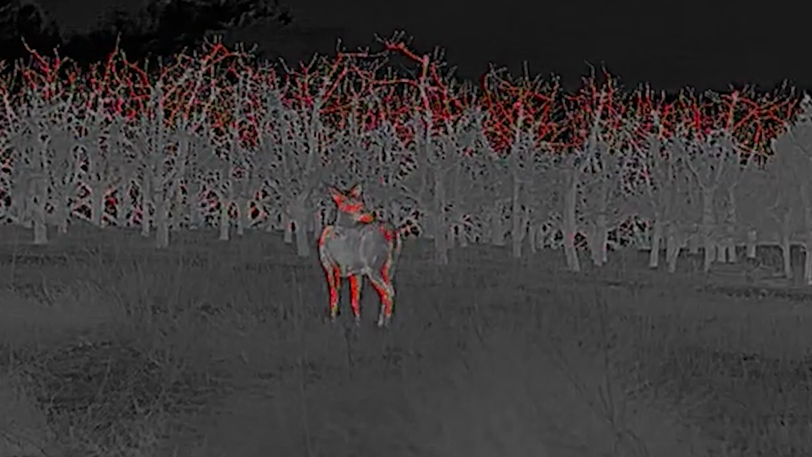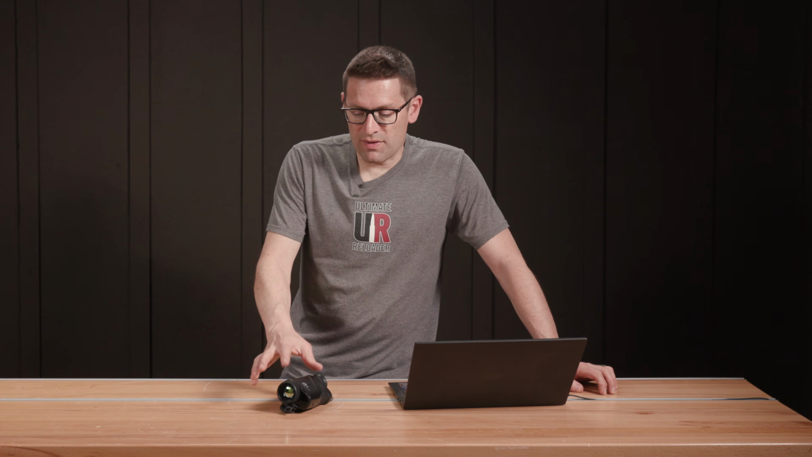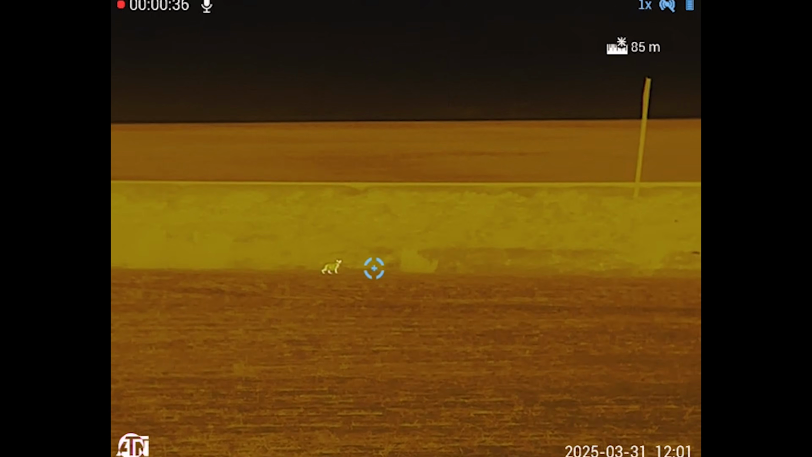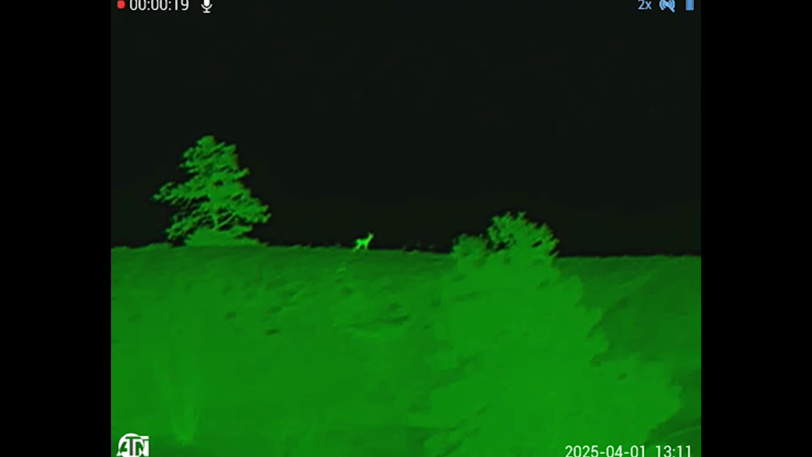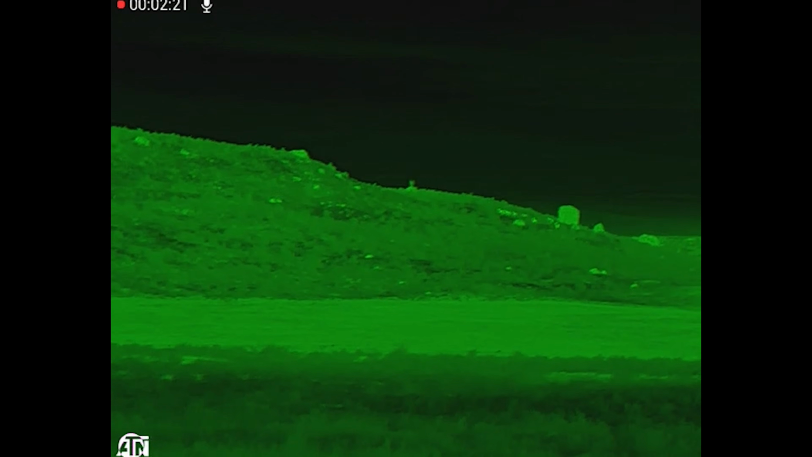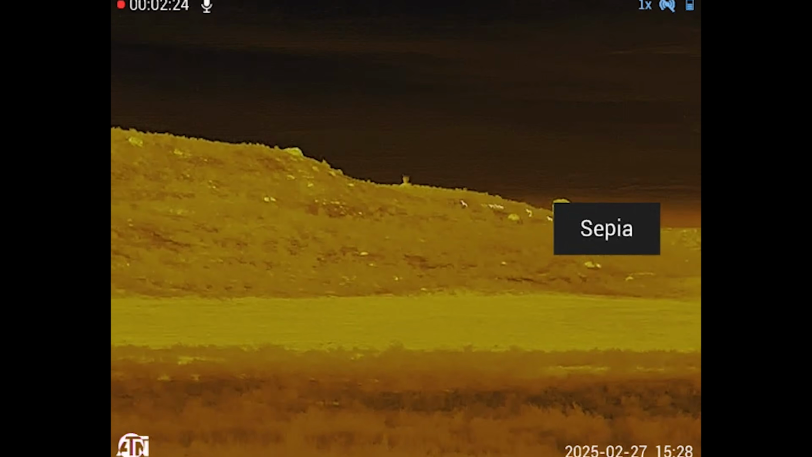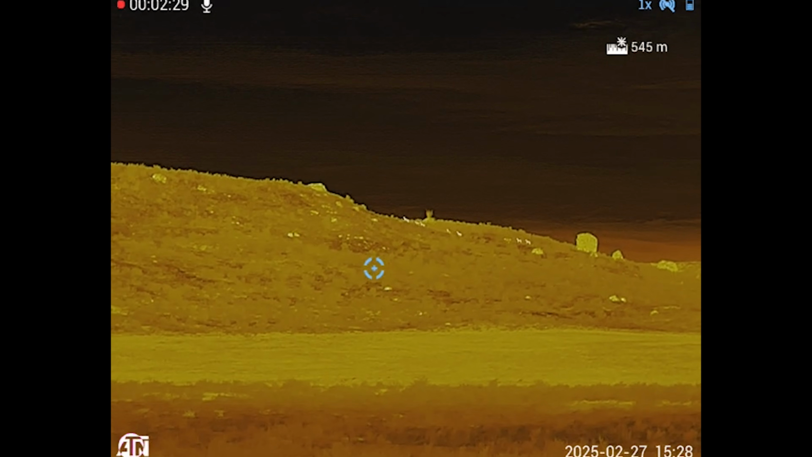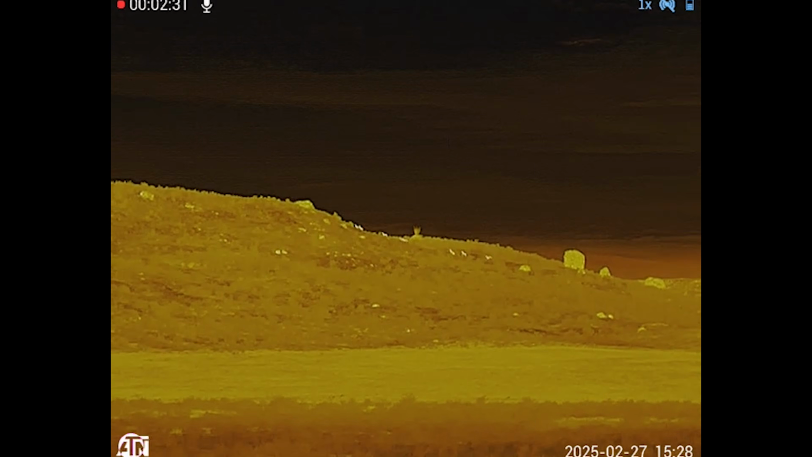Okay, so I went coyote hunting with my friend Eric with this. We saw a couple coyotes. We had some pretty good footage and then saw some deer. But Eric ended up going with someone else when I wasn't available, and he got a ton of coyote footage on this thing. Multiple coyotes at one time. Coyotes that were close, coyotes that were far. We've spotted coyotes with ATN thermals out to about 800 yards easily, where you can see them move, you know, and that's just a really game-changing capability to have.